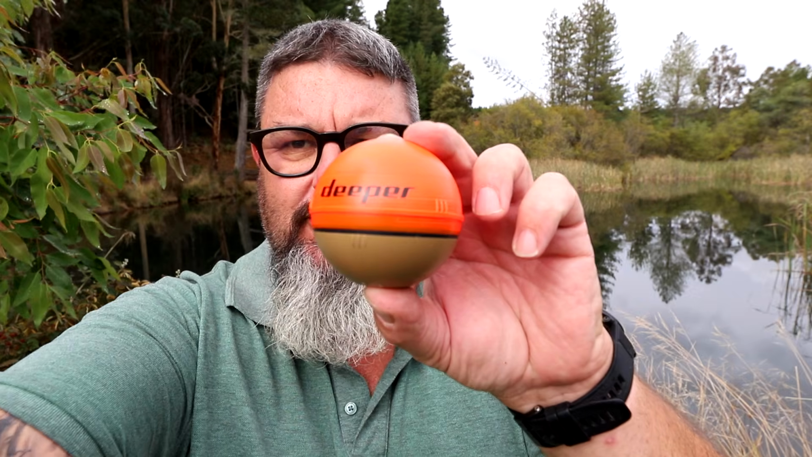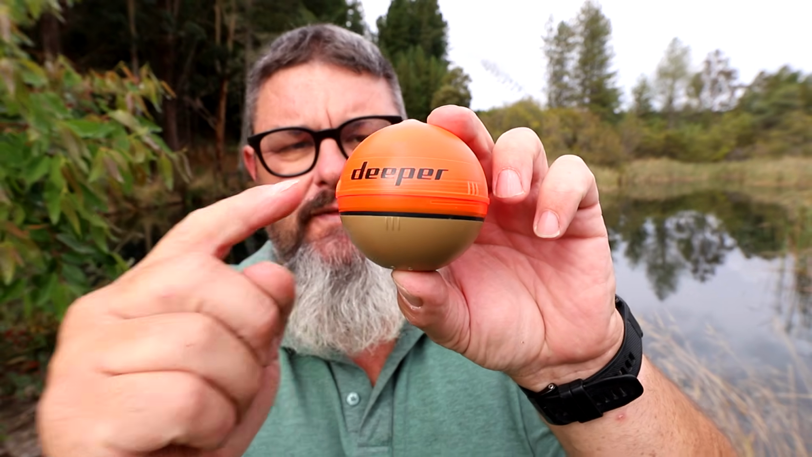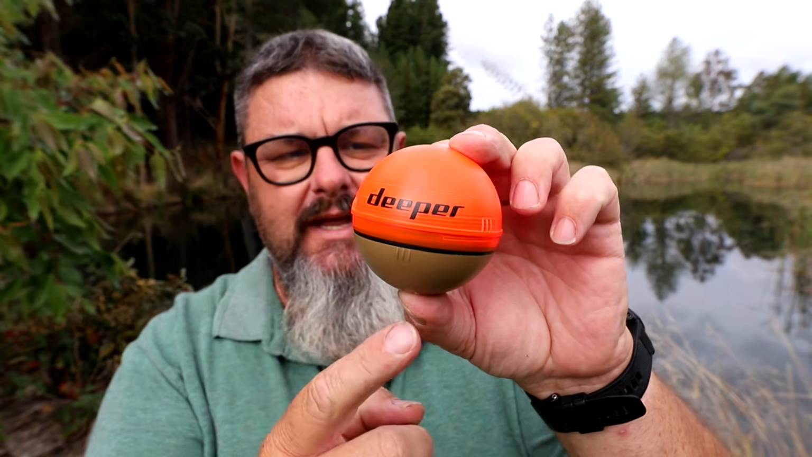Now today I'm going to be using the Deeper Chirp +2, this one here. It's got the orange night fishing cover on it because I've been night fishing. But anyway, there's a whole different range of Deeper fish finders. There's the Chirp Plus, the Chirp +2, the Pro +2, the Pro Plus, the Pro. They're all a little bit different, but on the whole, the features on the Fish Finder app are all quite similar. And in this video, I'm going to teach you how to use those features and how to choose the best settings for when you're using your Fish Finder.